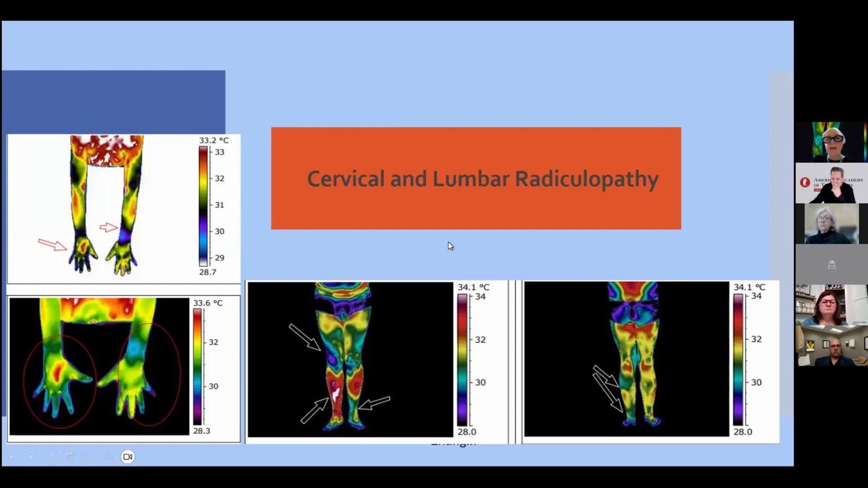In cervical and lumbar radiculopathies, we can see very clearly, even without measuring the thermal difference between the segments, the different colors in a color scale like this. And what happens with the segment when we have a radiculopathy? We have a reflex, and you can see this in infrared imaging because we have changes in thermoregulation.